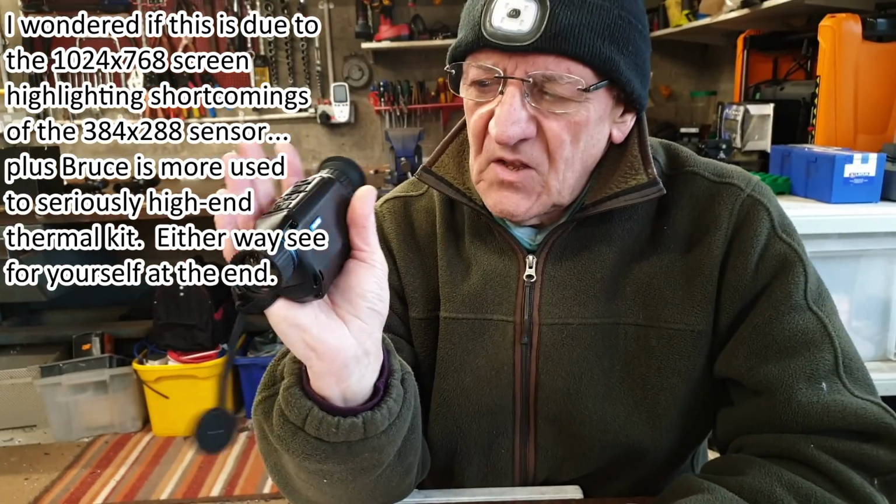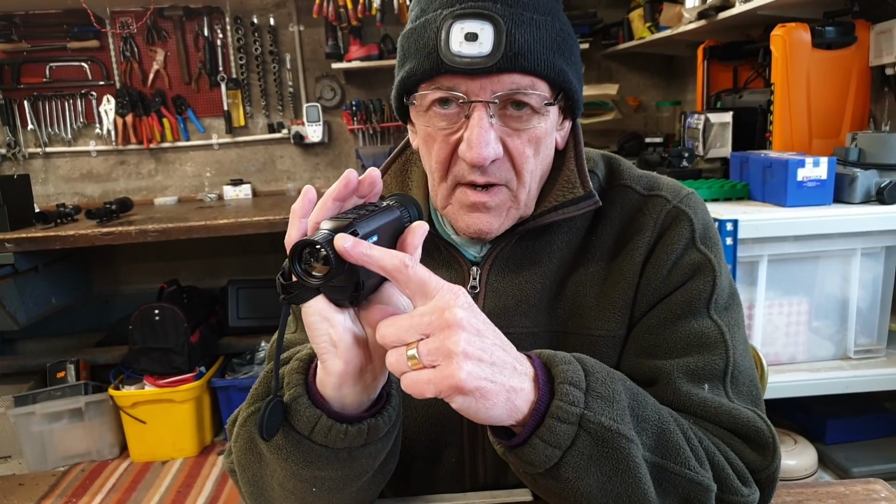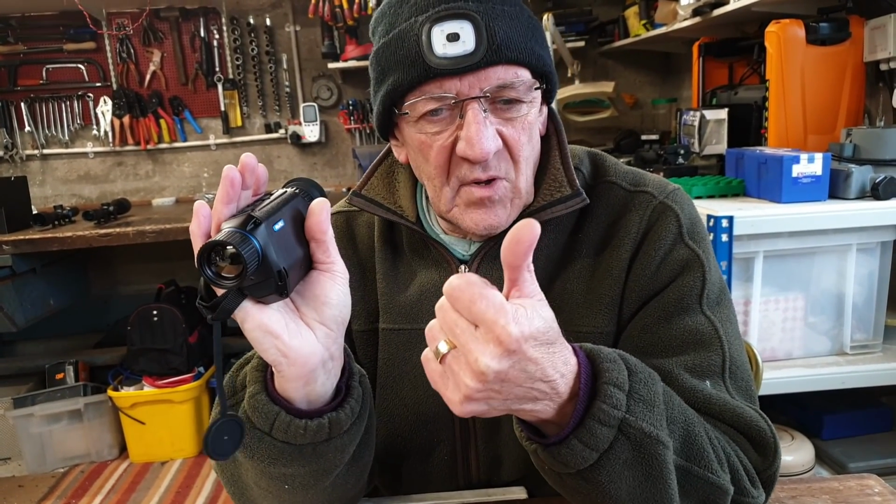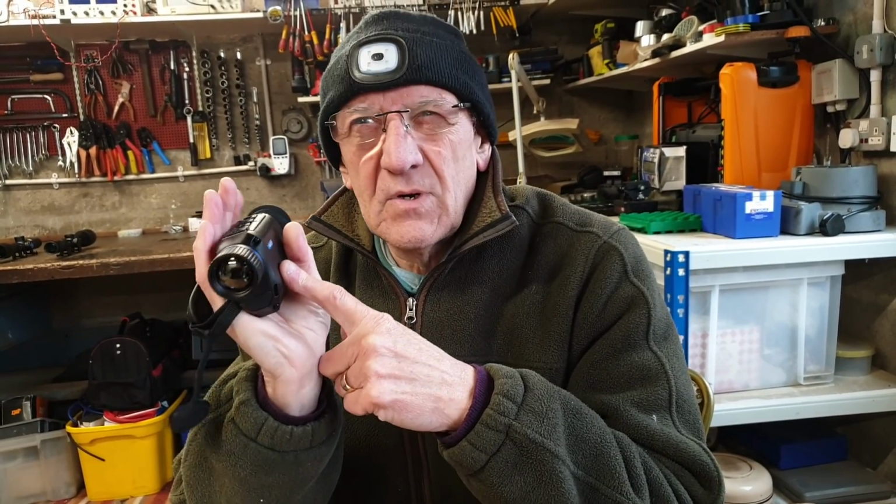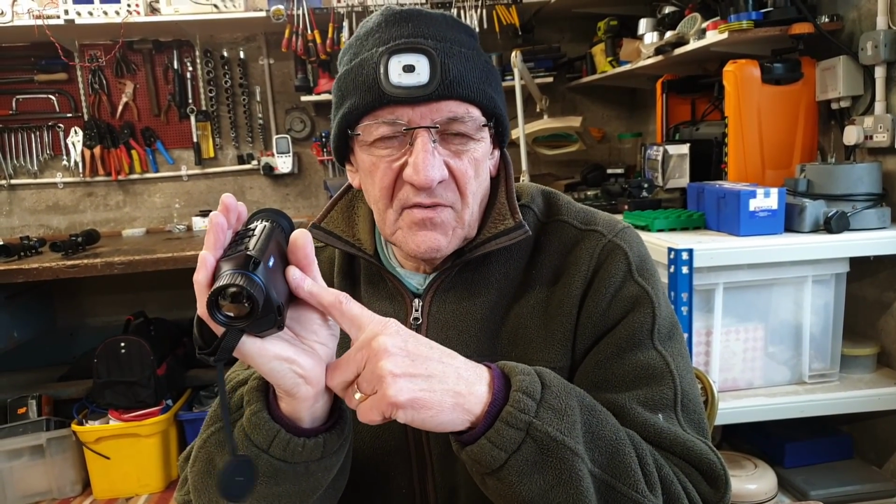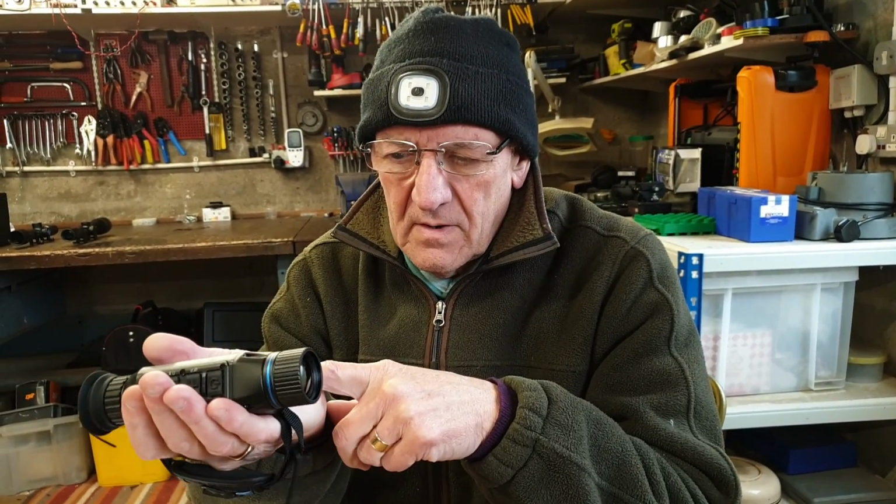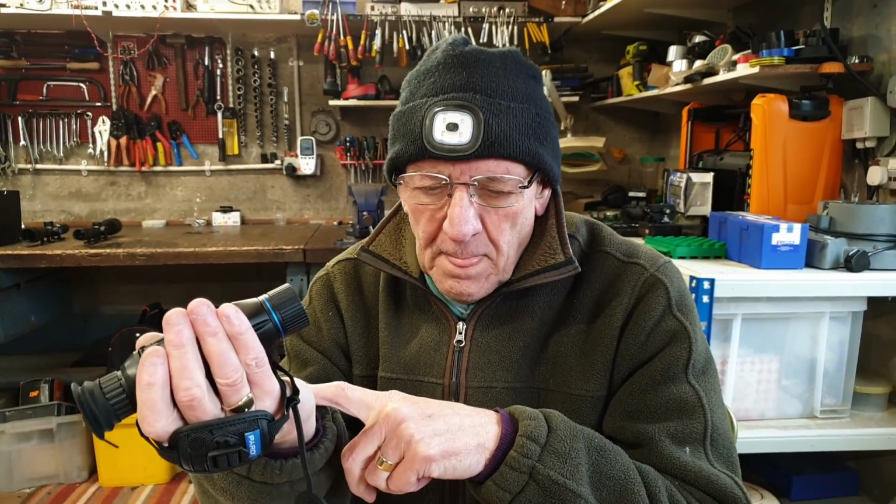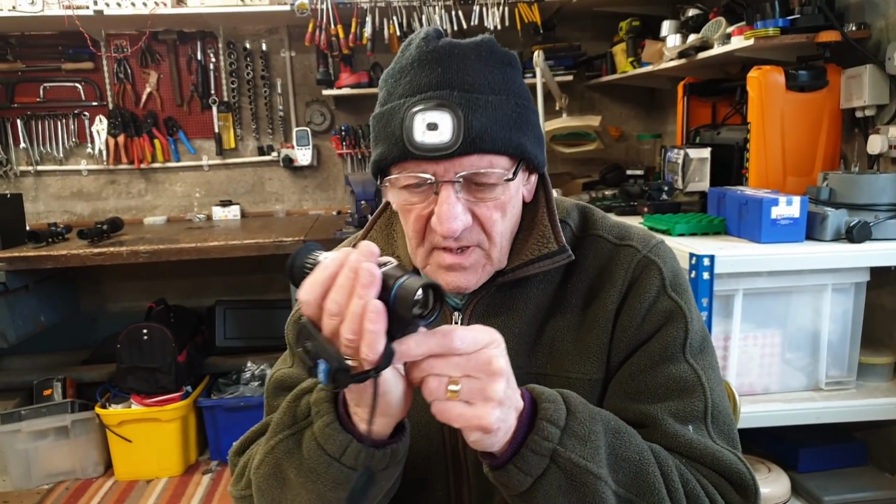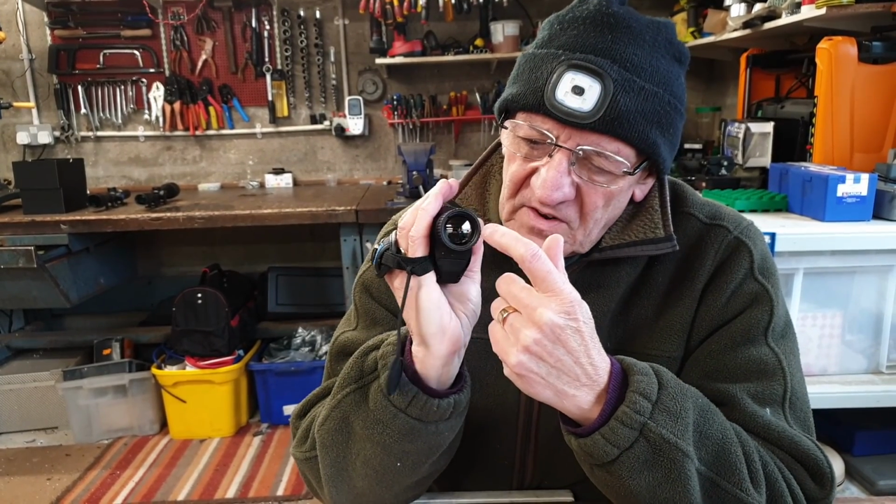This is a 12 micron 384 by 288 sensor, 25mm lens. They do this model with a 19mm lens, a 25mm lens, and a 35mm lens, and they also do it as a TA32 with a 640 sensor, which I think you can get with a 25mm lens and a 35mm lens. Obviously, the prices reflect which sensor you've got. And the lens size is actually the lens focal length, yes? Yes, it's the lens focal length. And as that number increases, the base mag increases? Absolutely. These claim to be f1 lenses, so if this is a 25mm lens, that should be 25mm in diameter as well.